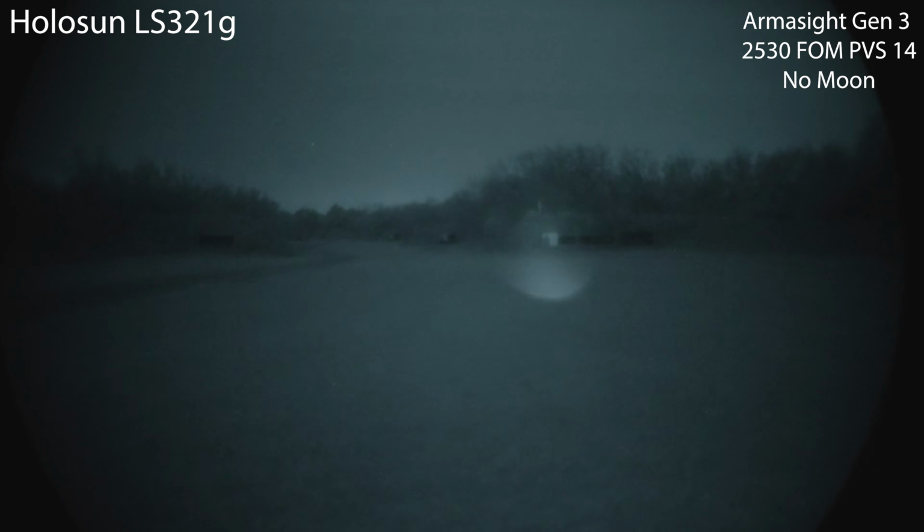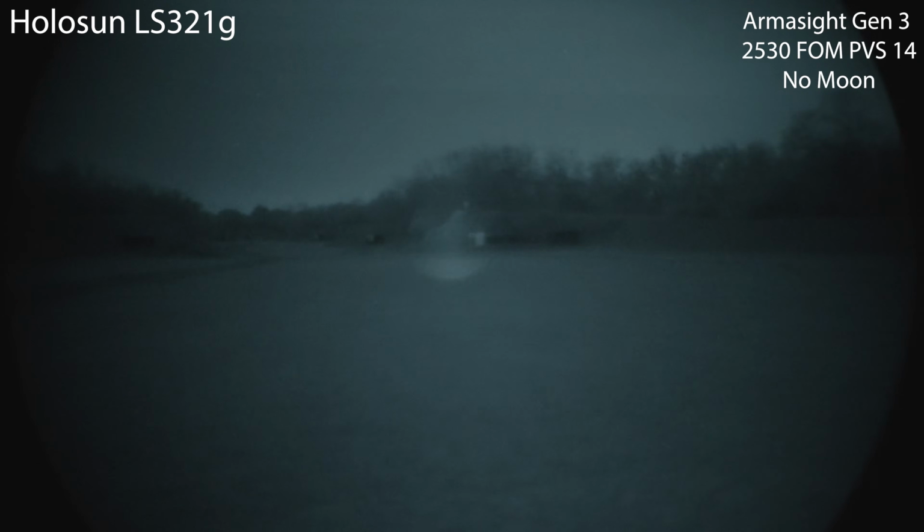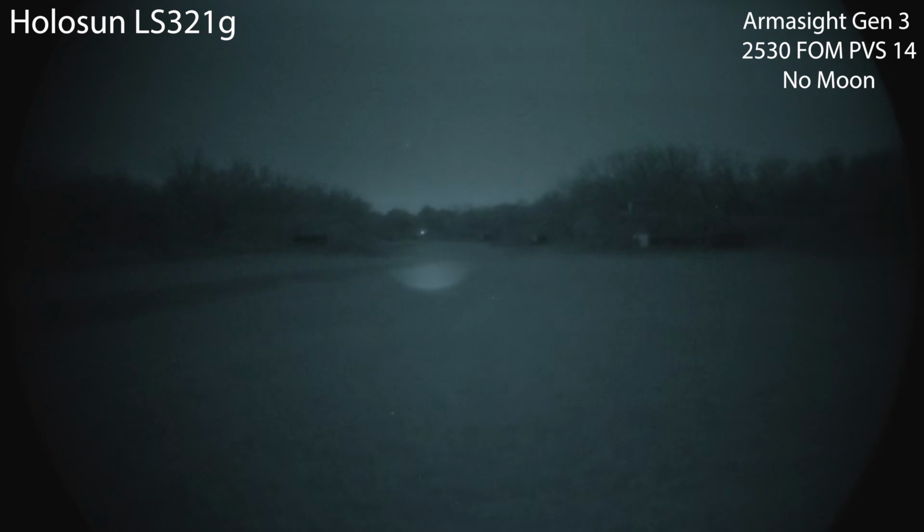So there is the illuminator as wide as it'll go. Don't really see much at 100. Narrow, you see a little bit. So yeah, negligible effect at 100 on wide. So narrow, you get a little bit. Ever so little reaching to 200. And I'd say nothing by the time you get to 300 yards. The laser can be picked up at further ranges. Right now it's on the 500-yard target.